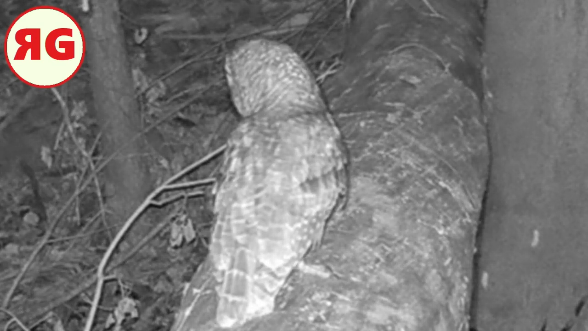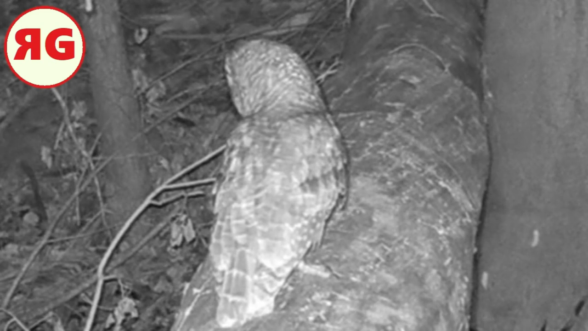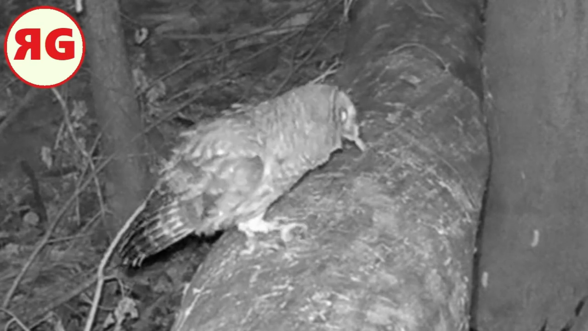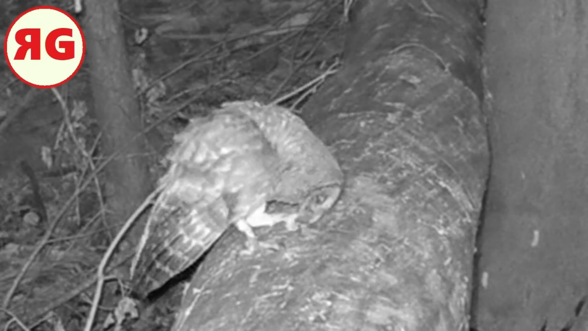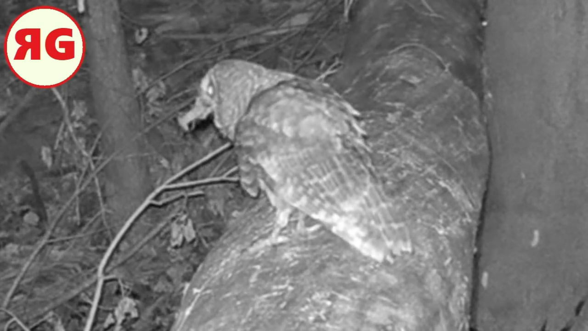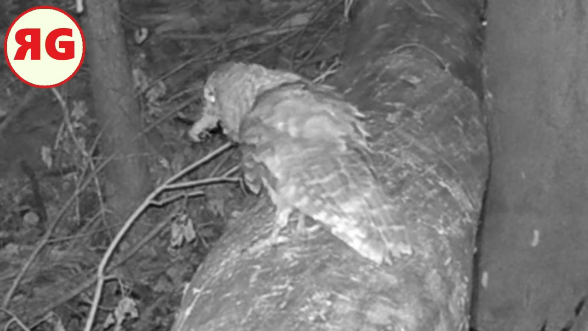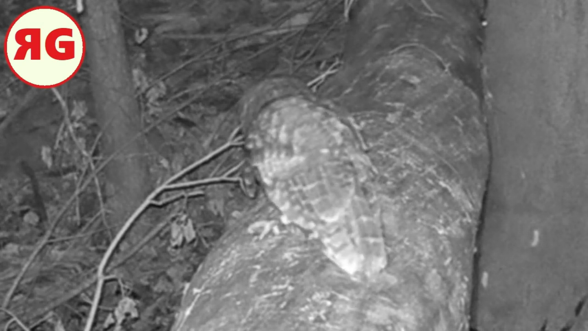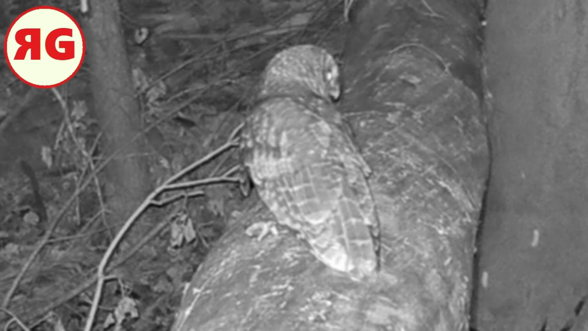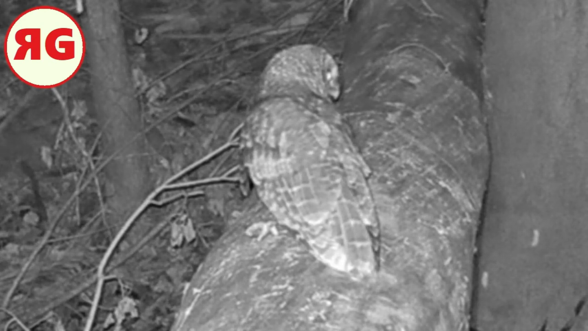I think he hears something down there in the water and he goes down there to check it out and kind of comes back with a snack. Got to get rid of all the other stuff he grabbed while he was hunting, like that stick. Yeah, it's crayfish, of course, you could tell. And you know, until I started doing this, I didn't even realize owls liked crayfish. But seafood is seafood, I suppose.